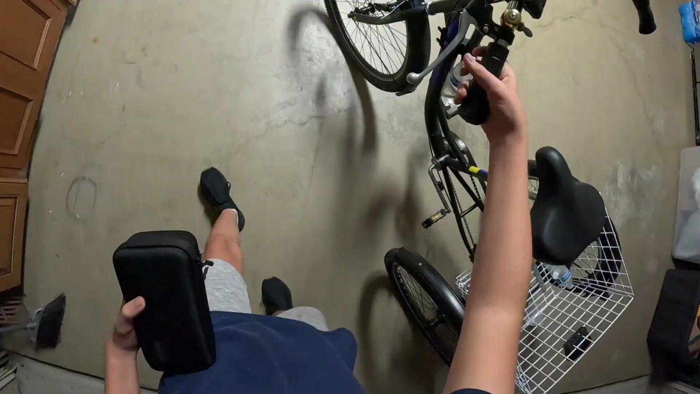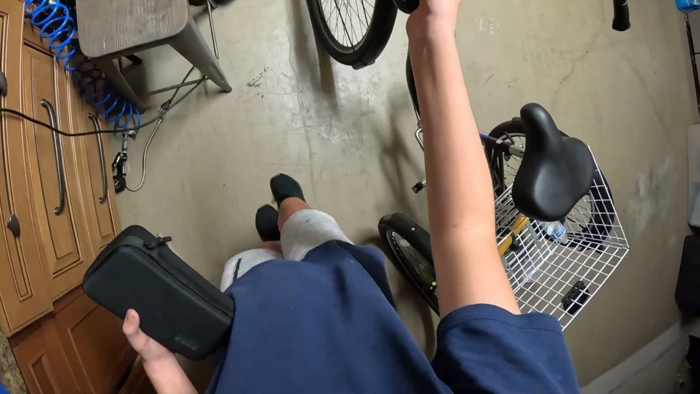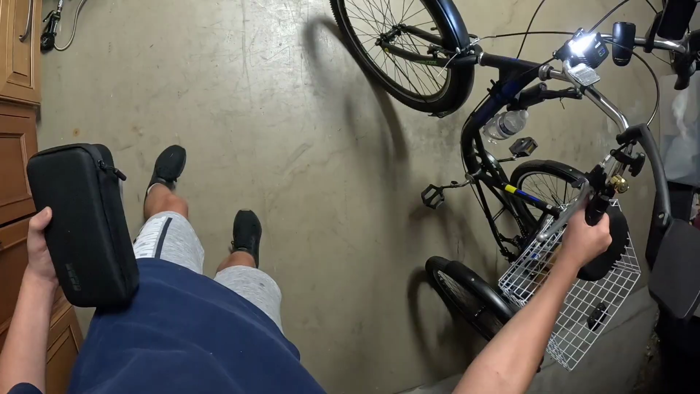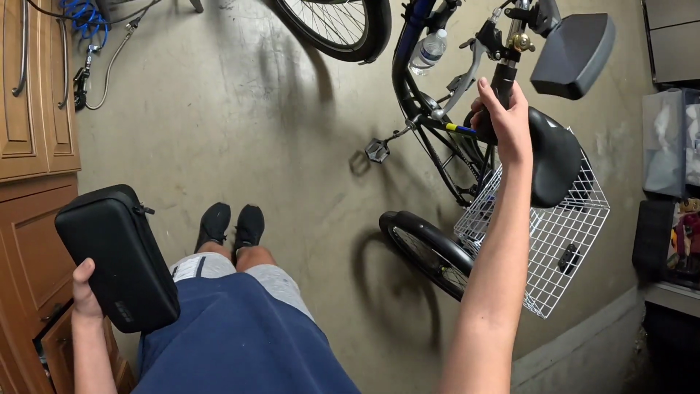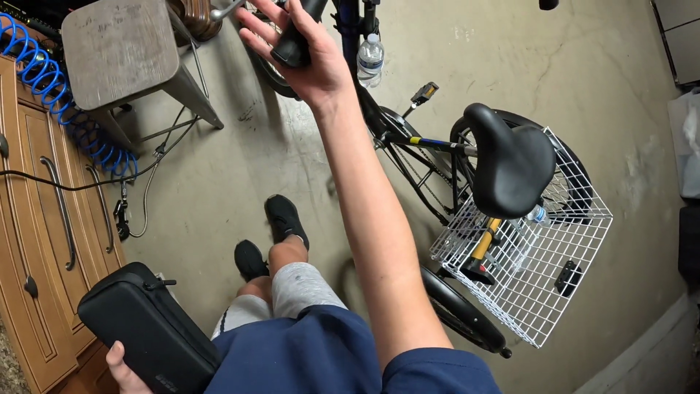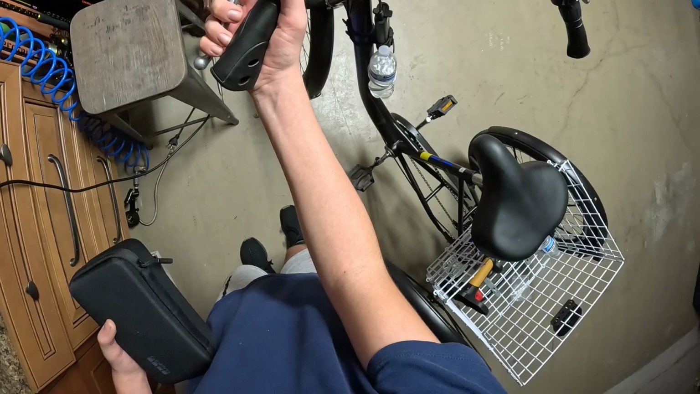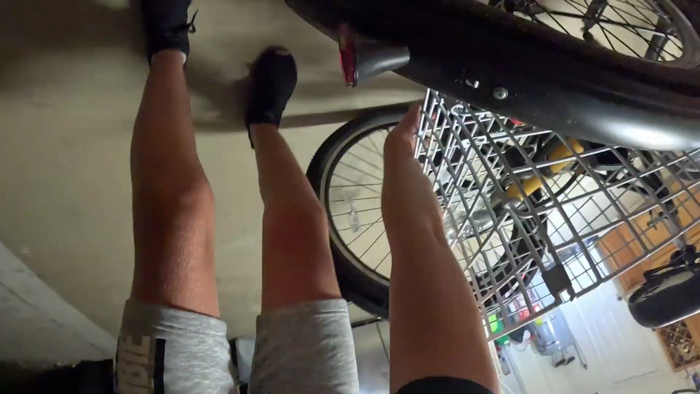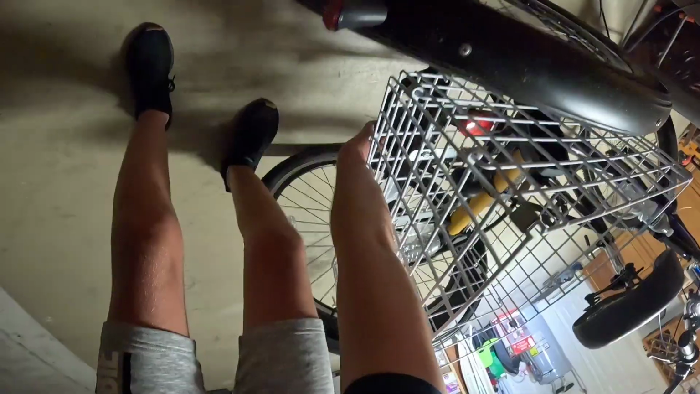Okay. Let's push my bike into the garage. Okay, I'm gonna have to help with my hand. I'm gonna get the front wheel where I want it. Put the park brake on. And I'm gonna drag the rear into place. Oh, did I touch the gears?